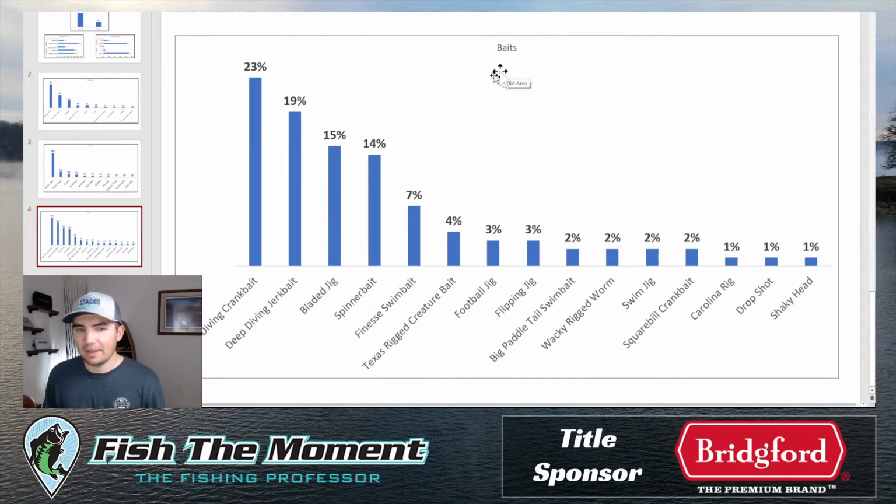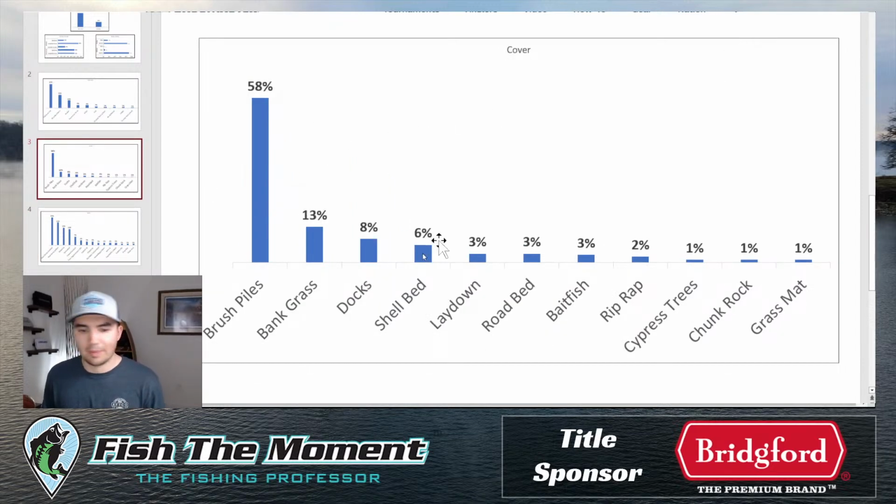And if we look at the baits, deep diving crankbait, deep diving jerkbait, and then a spinnerbait, some of the key players offshore, bladed jig up shallow, deep diving crankbait, deep diving jerkbait, spinnerbait, definitely all players. Not as much as deep diving jerkbait because there wasn't as much of a brush pile pattern this tournament.